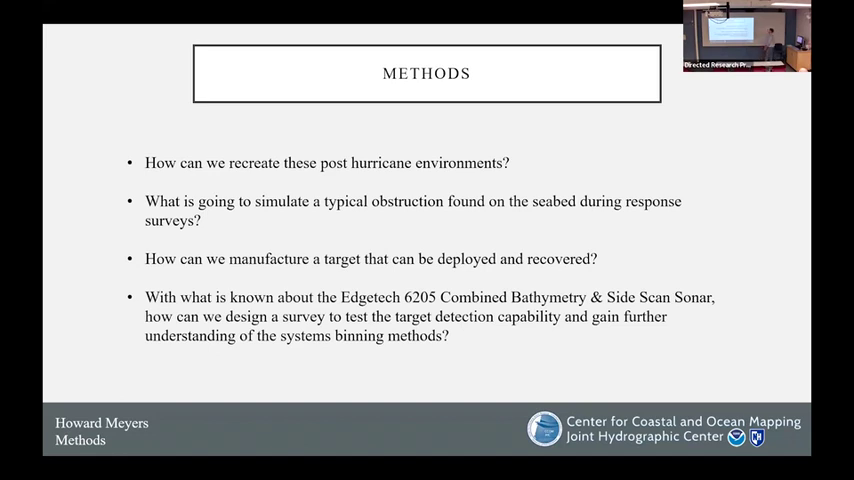Speaking of methods, as we start to think about designing a test, there's a couple of questions that we want to answer. How can we create these post-hurricane environments? How can we simulate a typical destruction found on the seafloor? How can we manufacture a target that can be deployed and then recovered off the bottom? With what is known about the EdgeTech 6205 combined bathymetric and side scan sonar, how can we design a survey to test the target detection capabilities and gain further understanding of the system's binning methods?